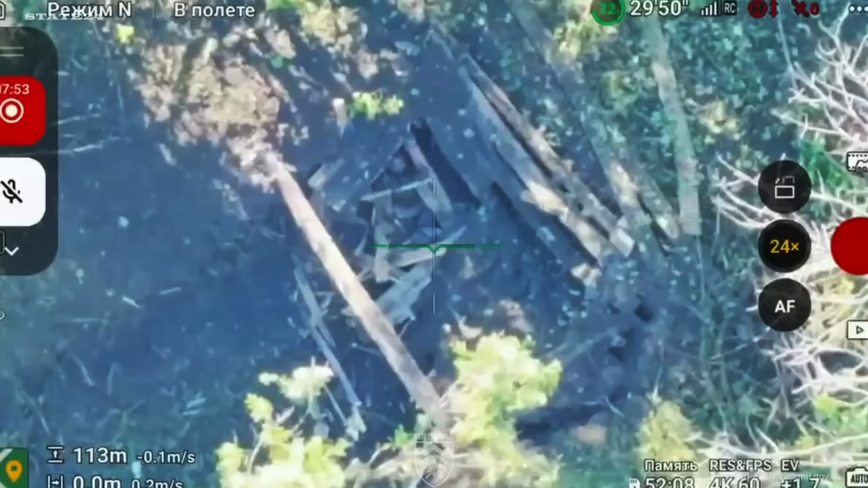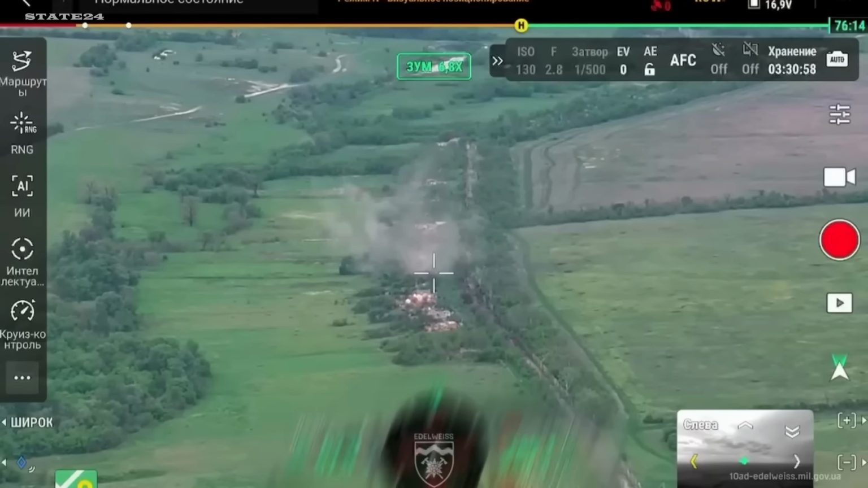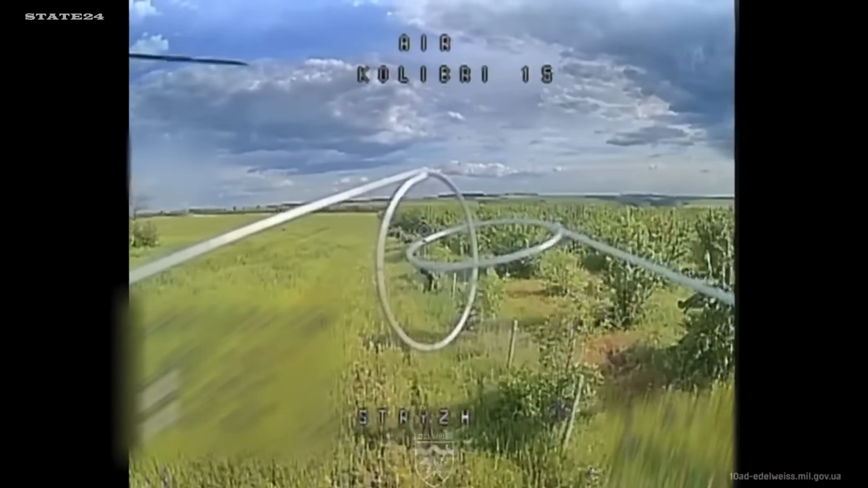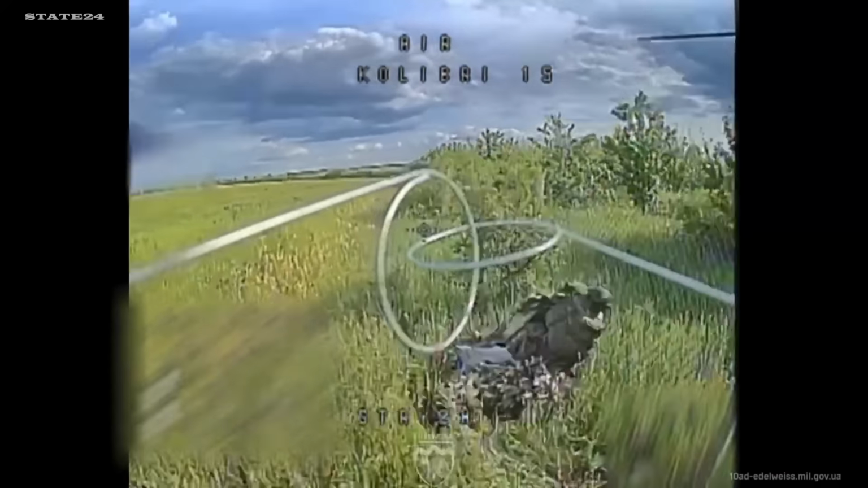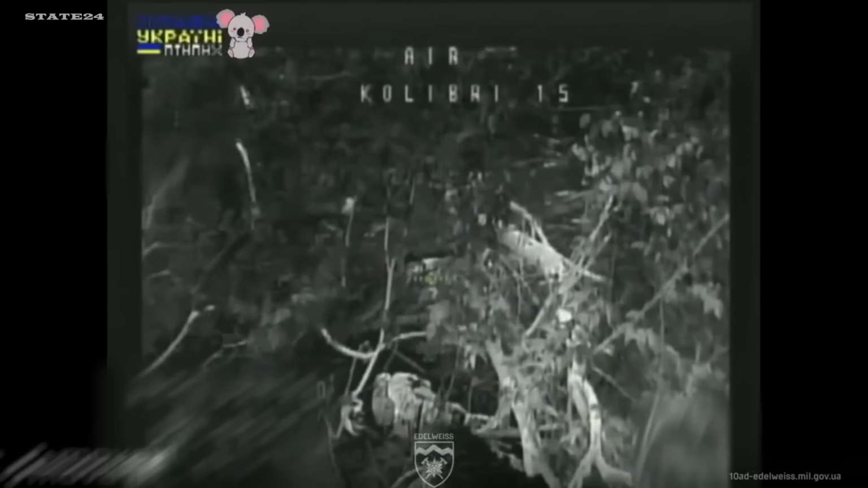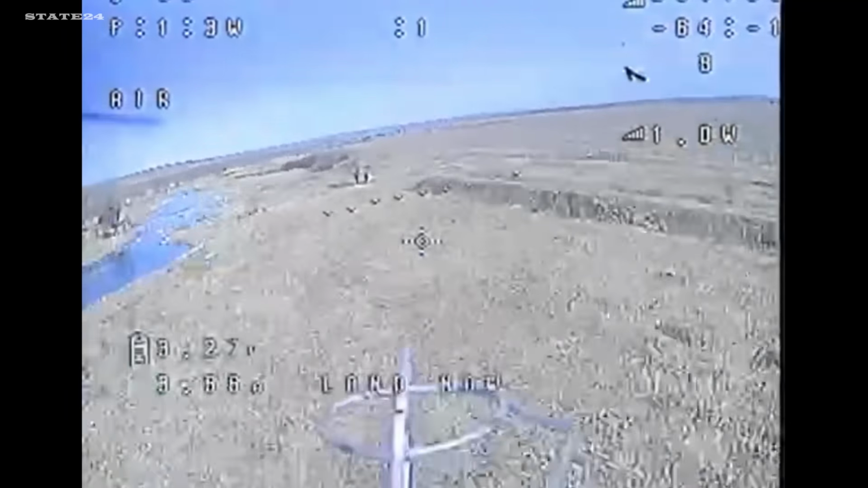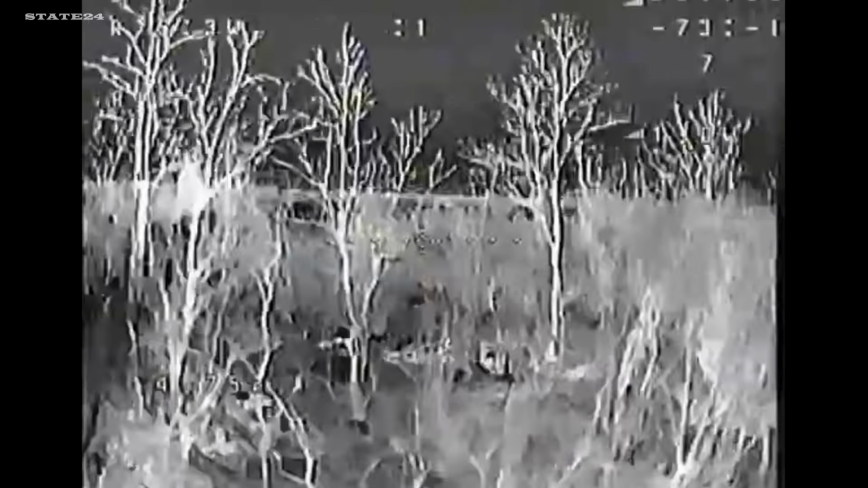Siversk has been one of the most contested directions on the Eastern Front. Russia has been pushing here for months. What this operation shows is that the 10th Mountain Assault Brigade isn't just holding the line. They're degrading everything Russia sends forward. Soldiers, vehicles, drones, supply equipment. A single brigade systematically dismantling an entire Russian advance. That's not defense. That's dominance.